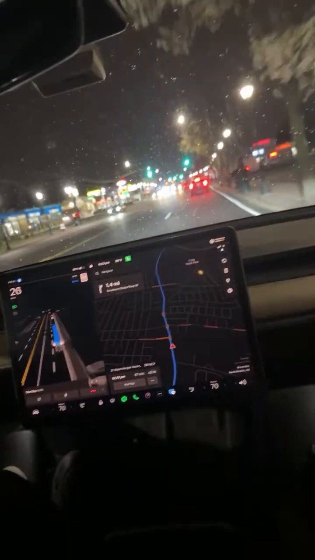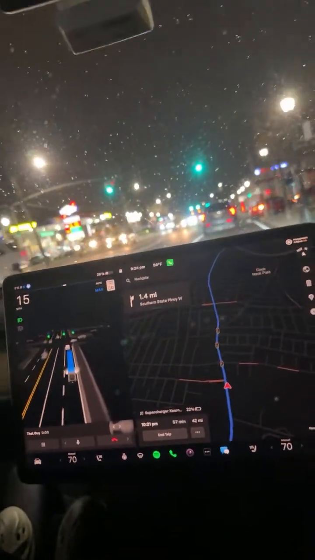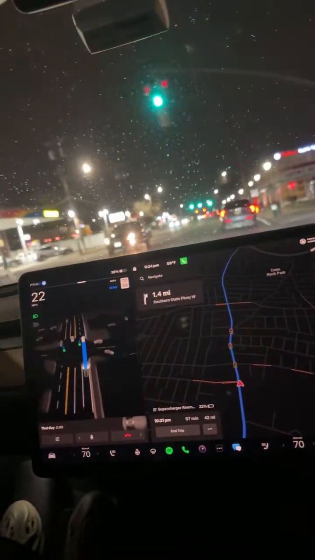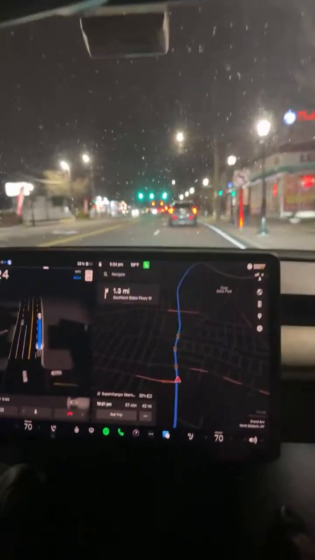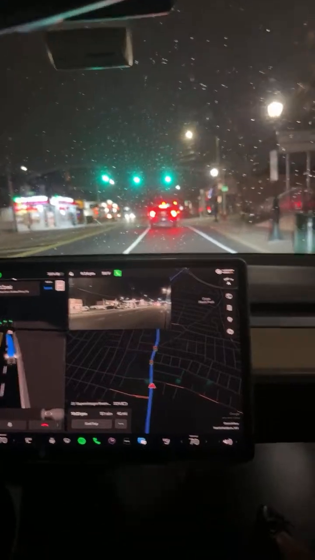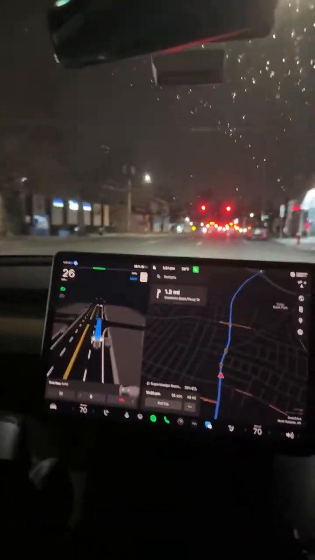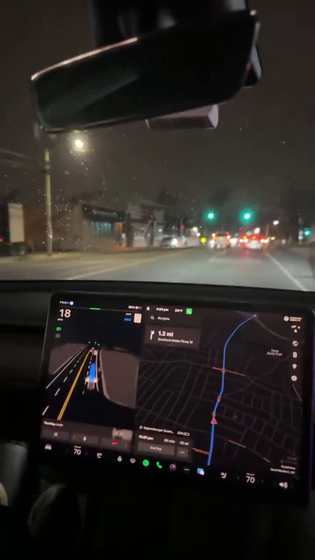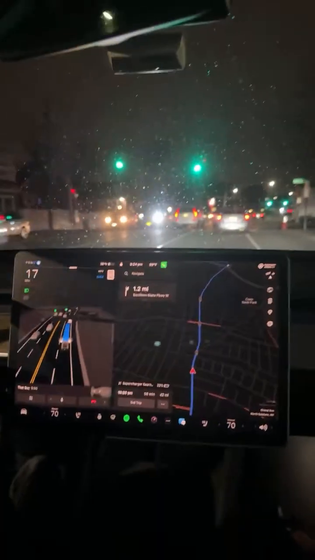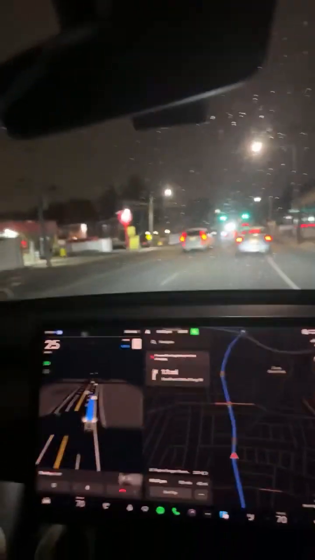I mean, this map thing is still working much better, way better with the FSD on. I wish you would take that. I wish you would indicate. Okay, not bad. So it swerves obstacles pretty well. It does not register my indication stuff. Like if I put on an indicator, it does not try to go to the next lane. It literally does what it wants.